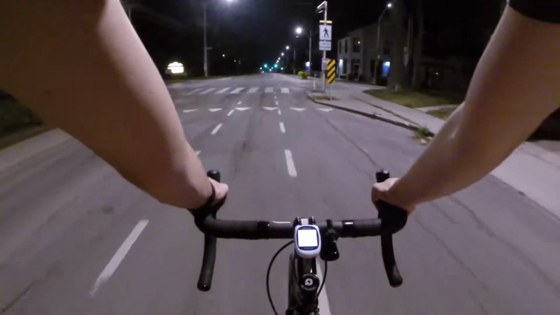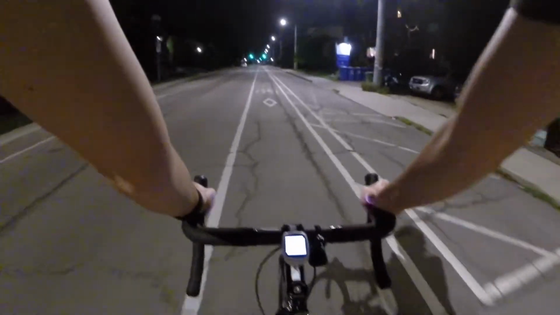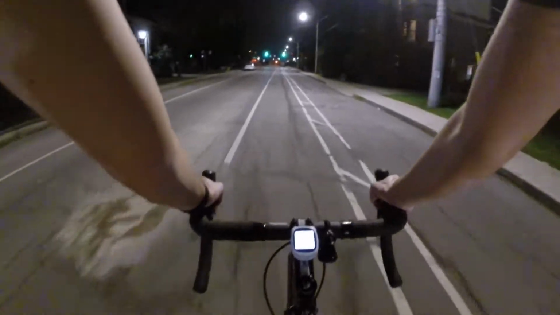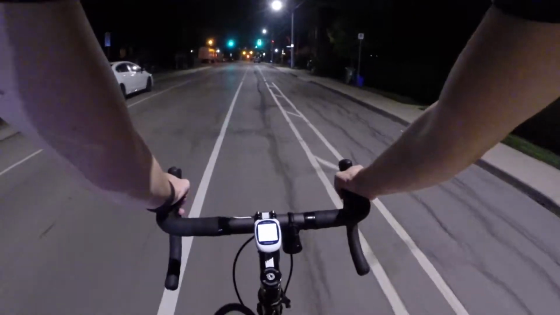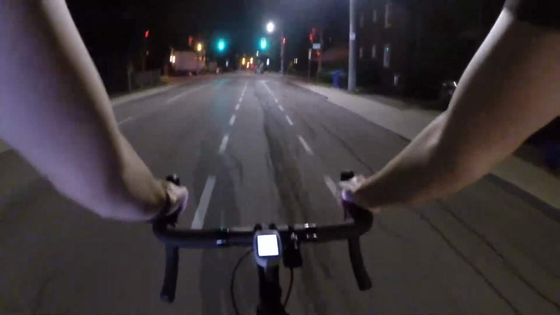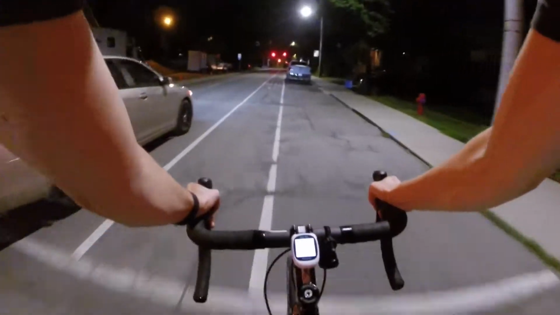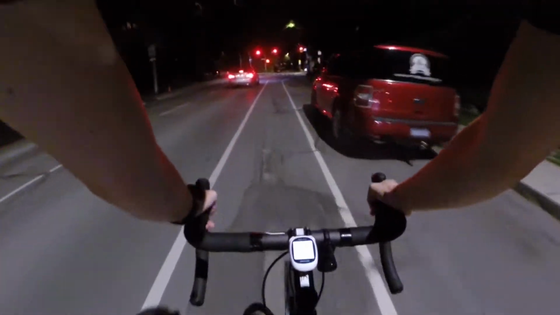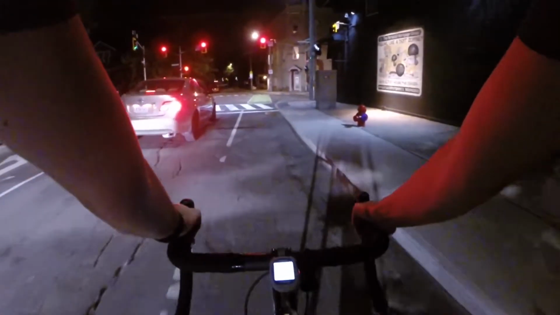Let's see. Alright. Wasn't sure if that car was going to go through. Sometimes they think that I have a stop sign when I don't, and it catches us both by surprise. I always end up racing these lights to try to get them, but never make it. Oh, I made it this time. Oh, I got something in my eye there. Like a bug or something flew in my eye. It's annoying.